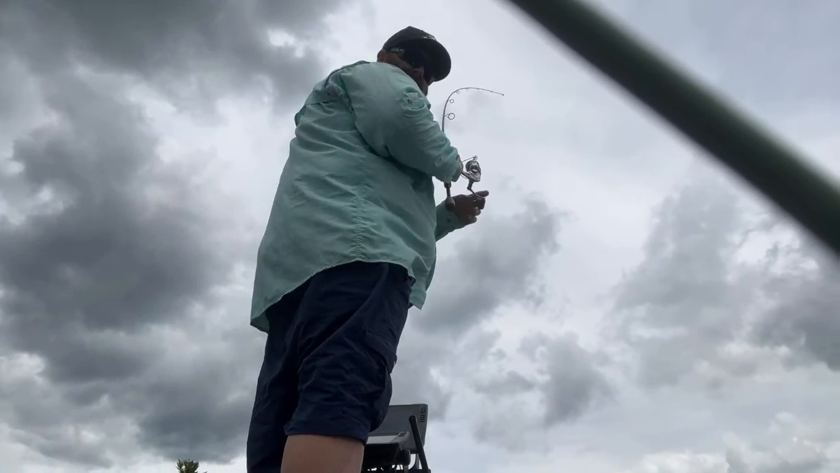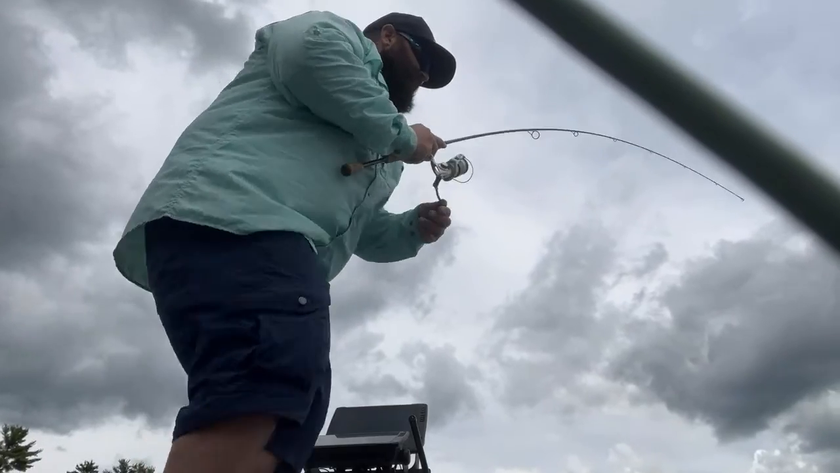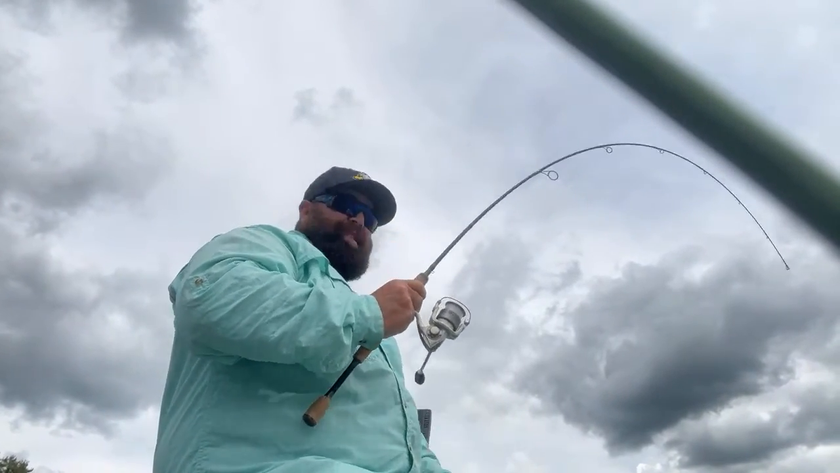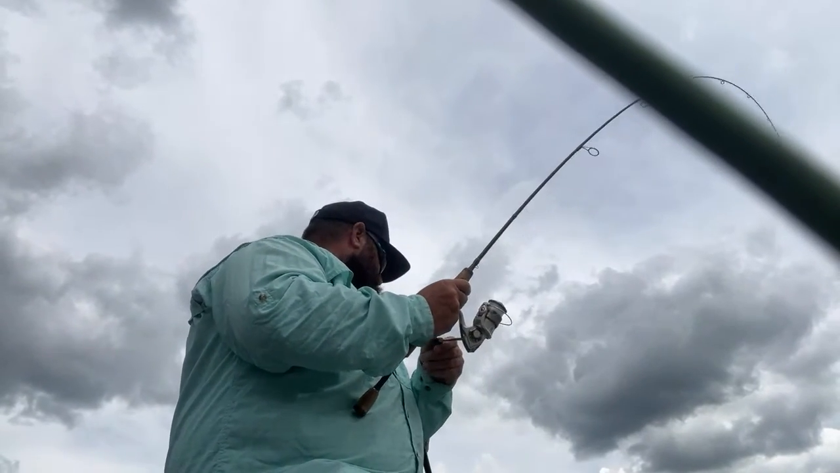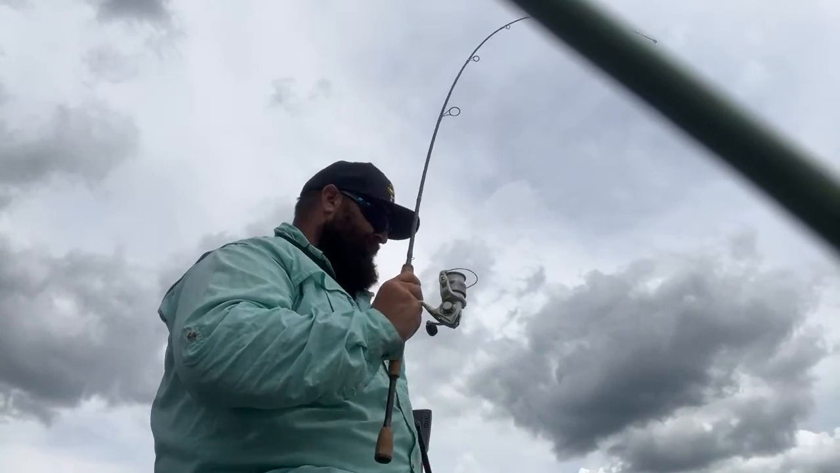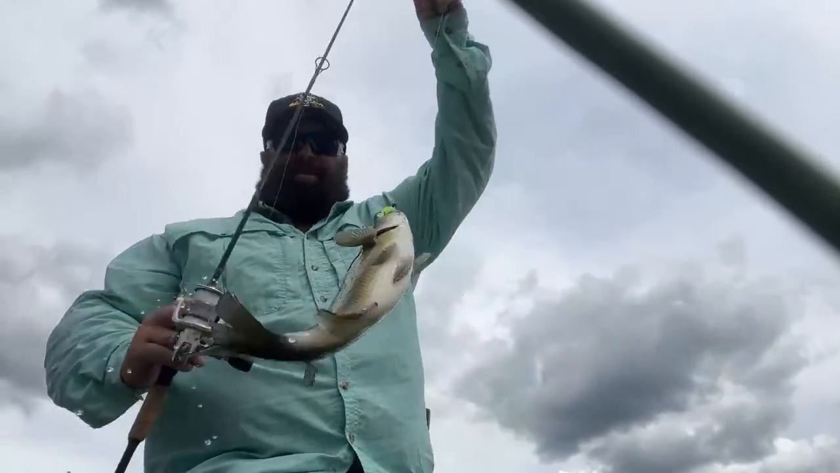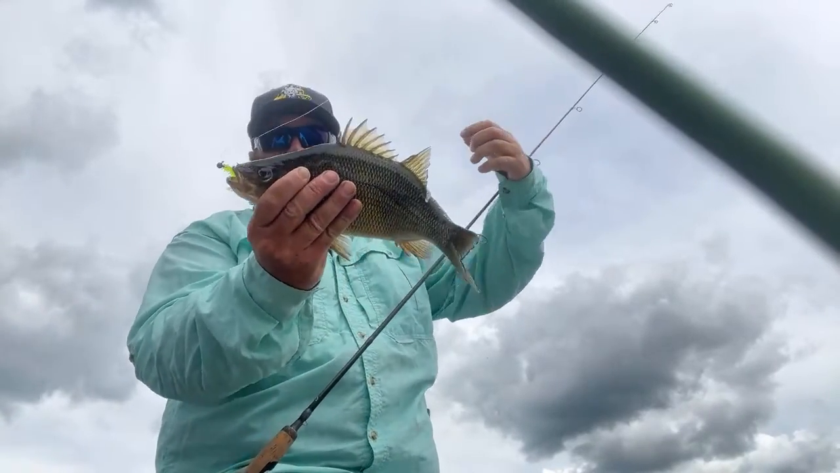Size-wise, he's a little bit below average, but it's still a really, really nice one, and it's definitely eater size. You can't really horse these things in with 3-pound test. But that little triple tickle tail has been smashing them for me on a tungsten head. Yeah, look at how fat and beefy that fish is. I'll try to swing him in. That one's got some gold on him. But that is a beefy white perch right there.